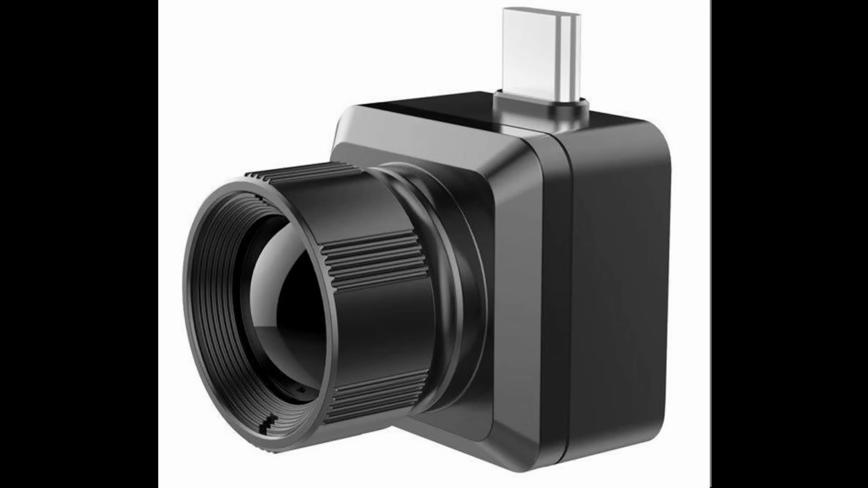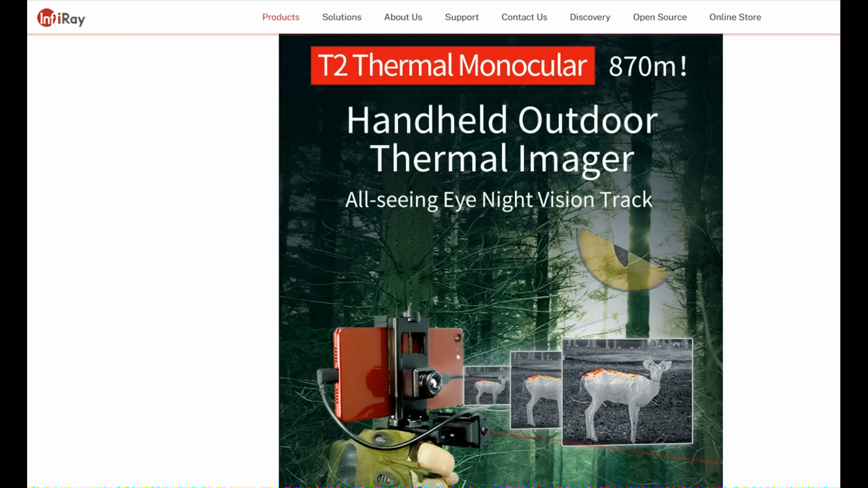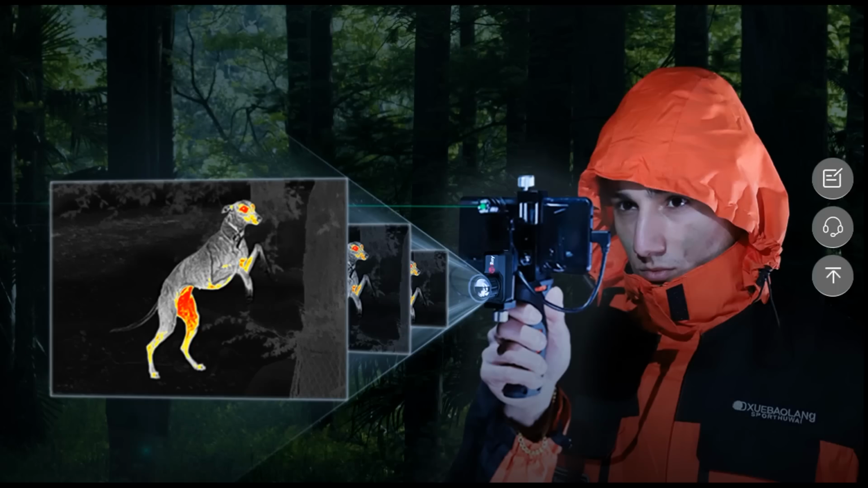In any case, now the price of thermal cameras is coming down and down, and the quality goes up and up and up. And now there are many models available that you can simply attach to your smartphone. I have been contacted by a maker of a really great product. It's called the T2 Pro, and it's a tiny little camera that attaches to Android phones, and it gives it phenomenal features. So you can really see in the night, and you can see the differences in temperature,